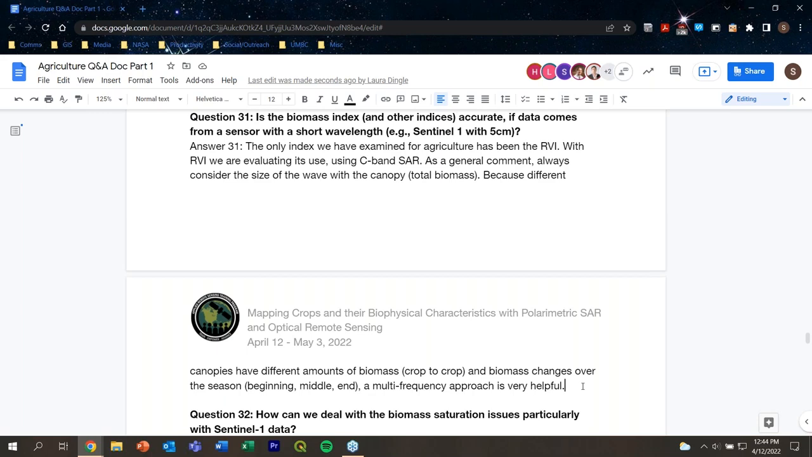For example, the total biomass. We know that canopies have different amounts of biomass. If you look at one crop type to another crop type, the amount of biomass is different. And we know that the biomass changes over the season, from the beginning, the middle to the end of the season. So it's a pretty complicated target we're looking at, variations in biomass over time and over space.